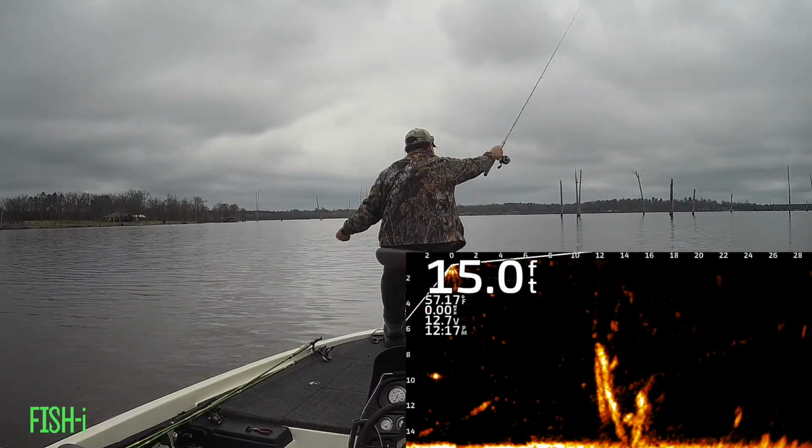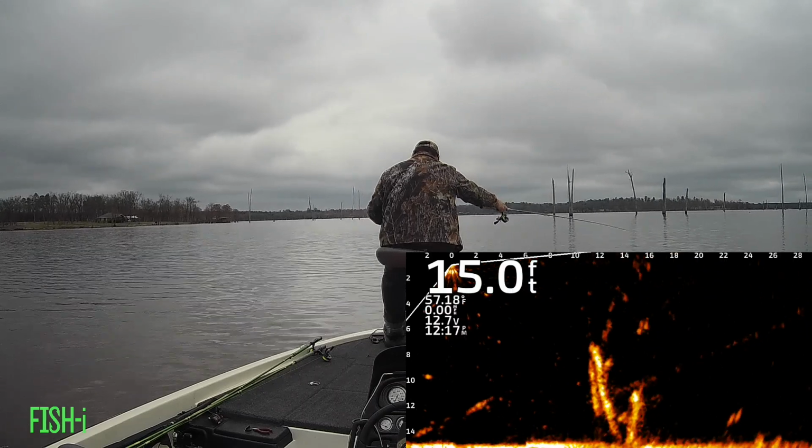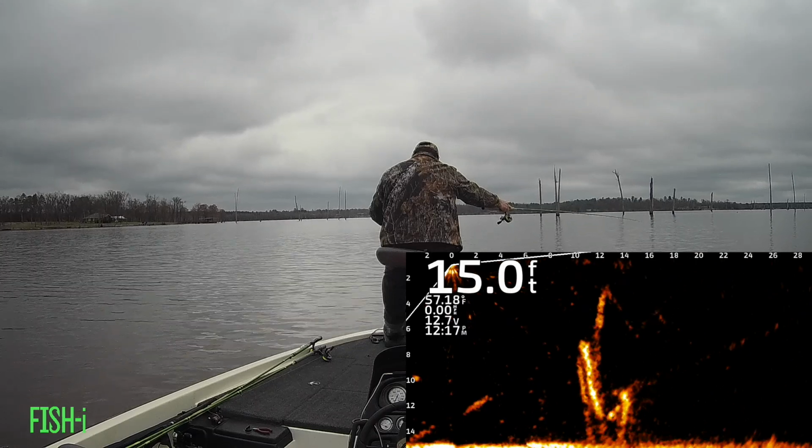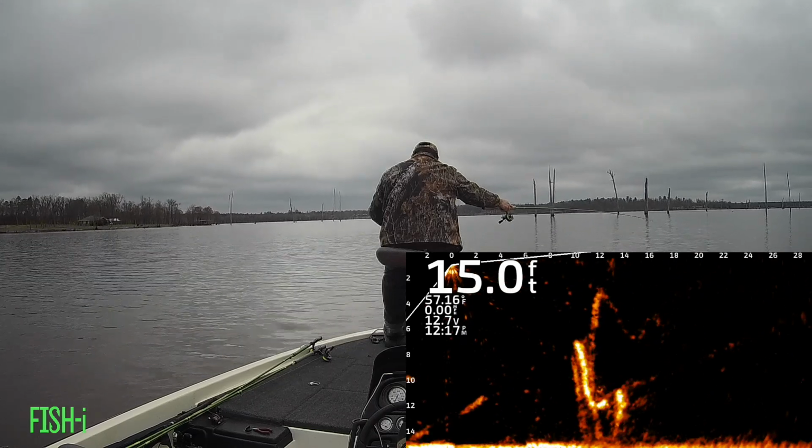Here's a pretty good crappie tucked right down in the little V of that structure. You can see him glowing down there. My bait's headed right for him. He kind of gives it a wiggle and then he's on.